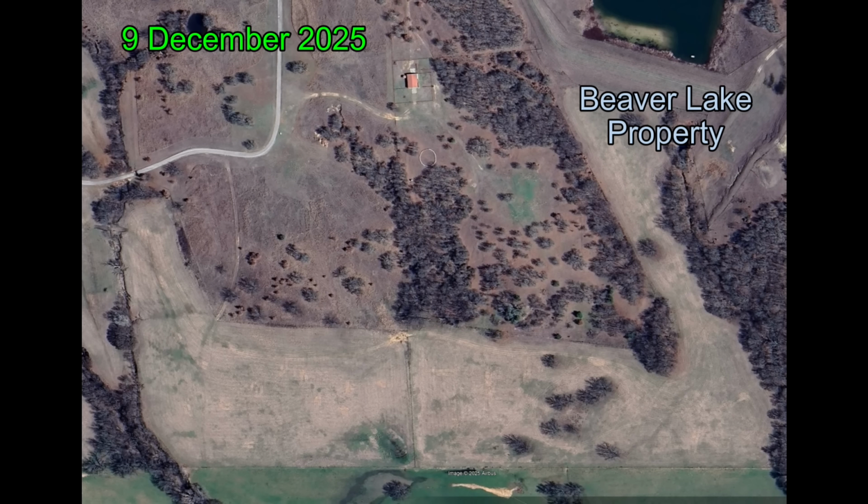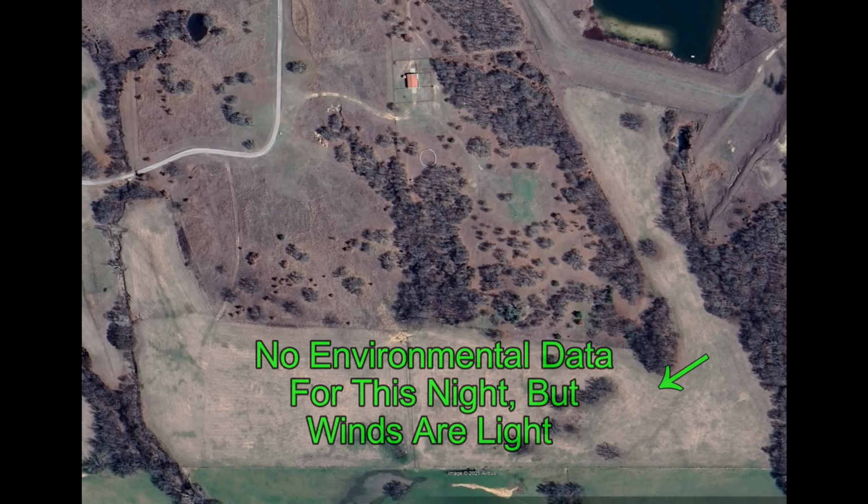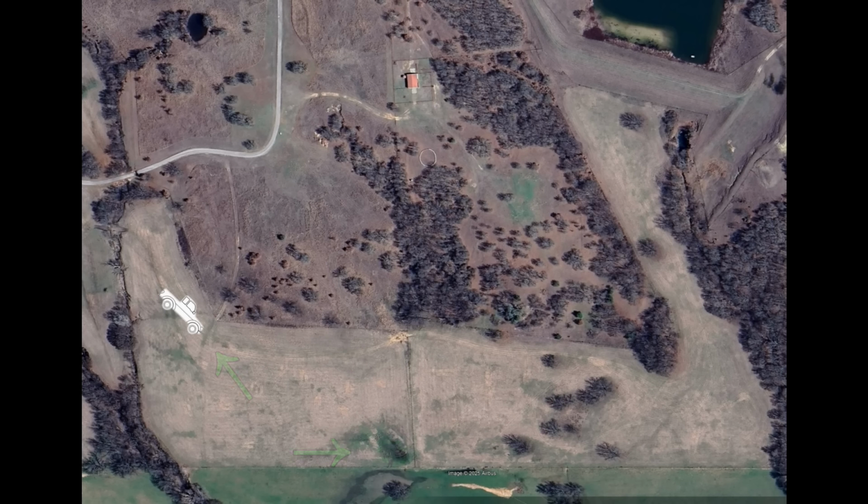And we're back at the Beaver Lake property. The lake is in the top right-hand corner. I don't have any environmental information other than to say the winds are out of the south-southeast. And I'm parked in the truck over on the left-hand side of the screen. I've got a pig down in the lower center of the screen. That's eventually going to move off property in the first part of this video.